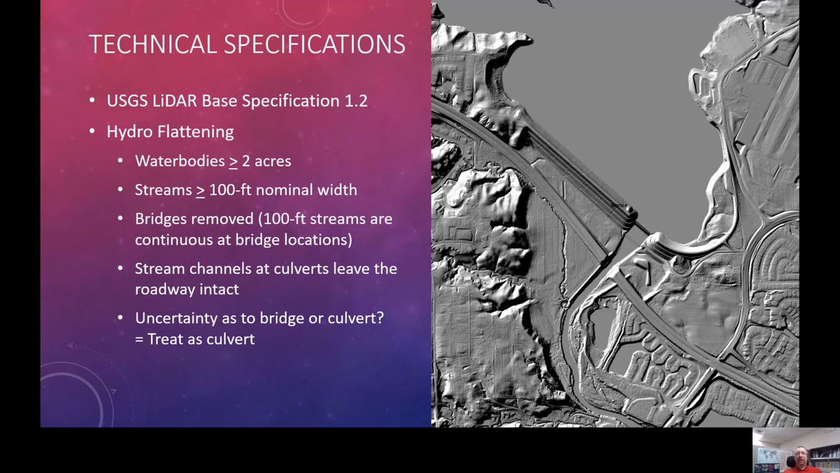So we can see some examples of this on this hill shaded view of the DEM data. Hill shades, by the way, are not a deliverable, although we have provided it in this example. The impoundment behind the dam, the lake or reservoir, has been flattened. The wide stream coming out of it has been flattened.